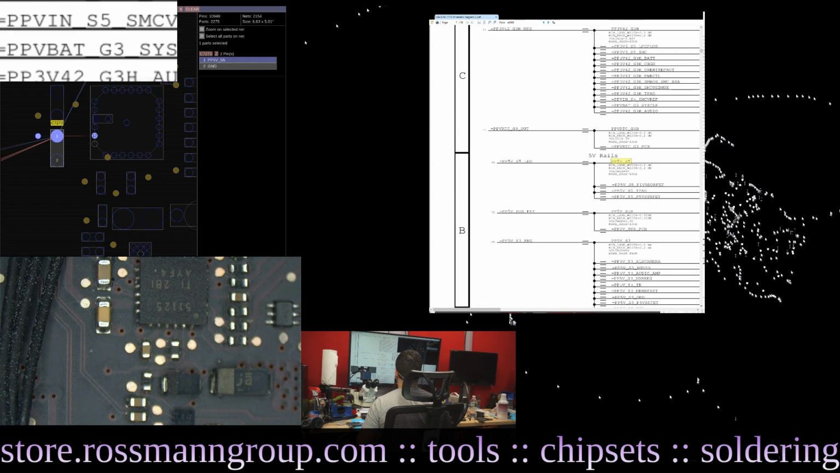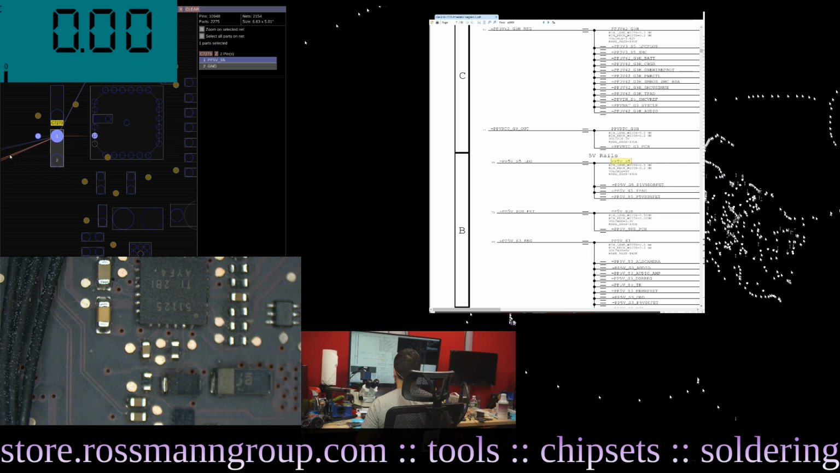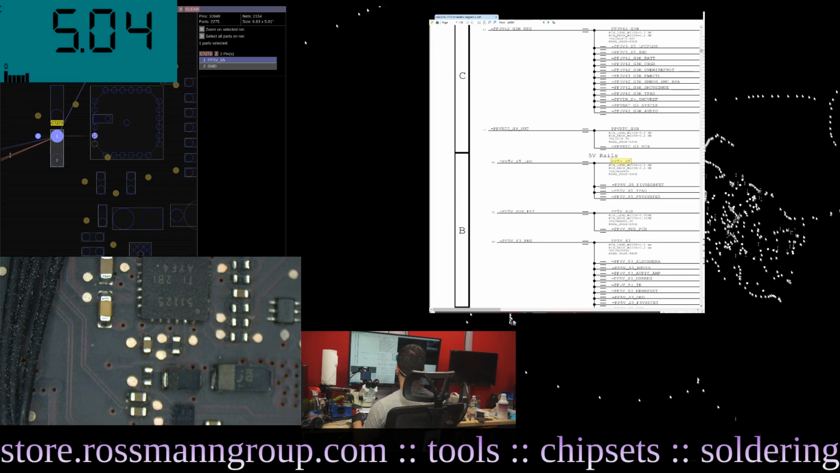Let's try this again. The software is angry now. Okay, there we go. Meh. Alright, well, you'll just have to trust me that it's going up and down, because that software has a refresh rate of negative hertz.